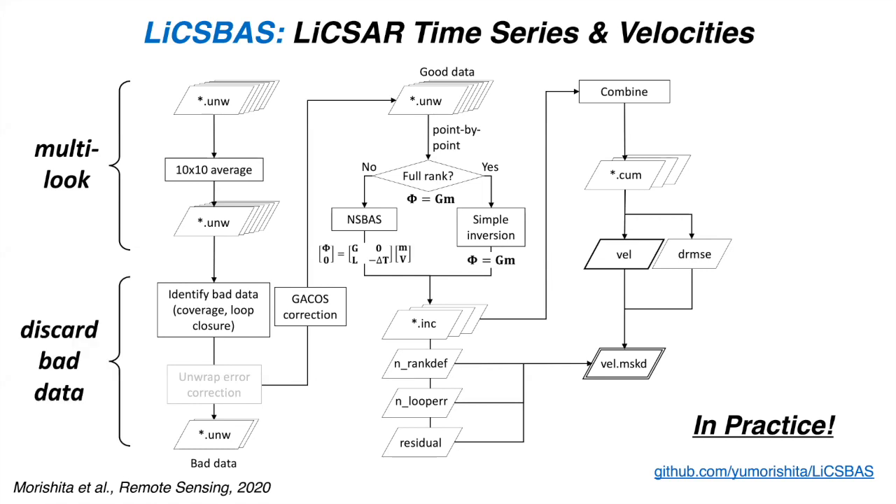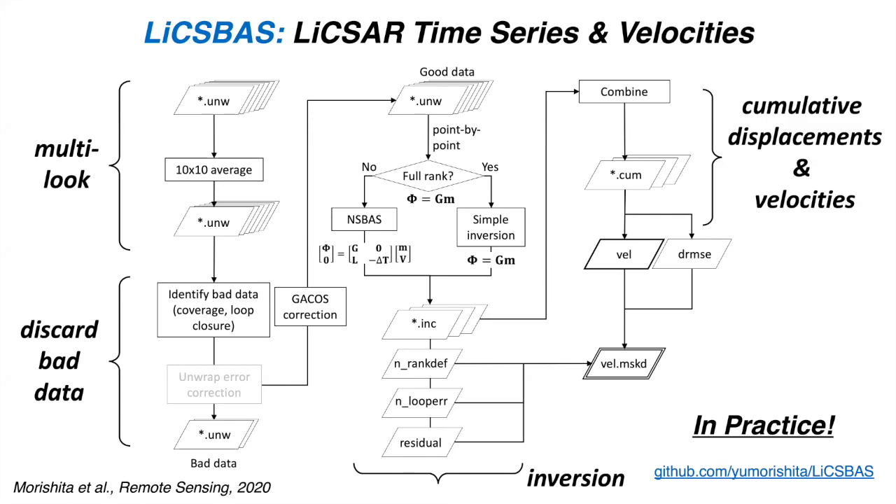Then there's some quality control checks, identifying bad data using things such as loop closure. Then there's the velocity inversion itself. And then finally, you get cumulative displacements and velocities, and then there's some masking that's done at the end. I'm going to talk in detail about a couple of these steps briefly.